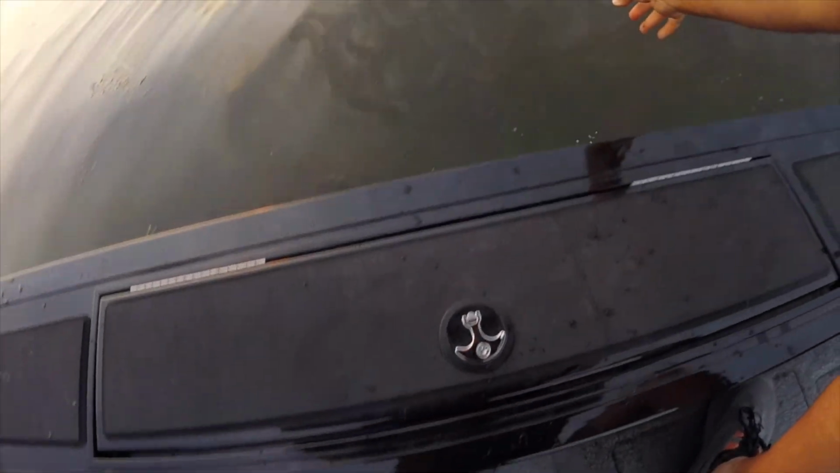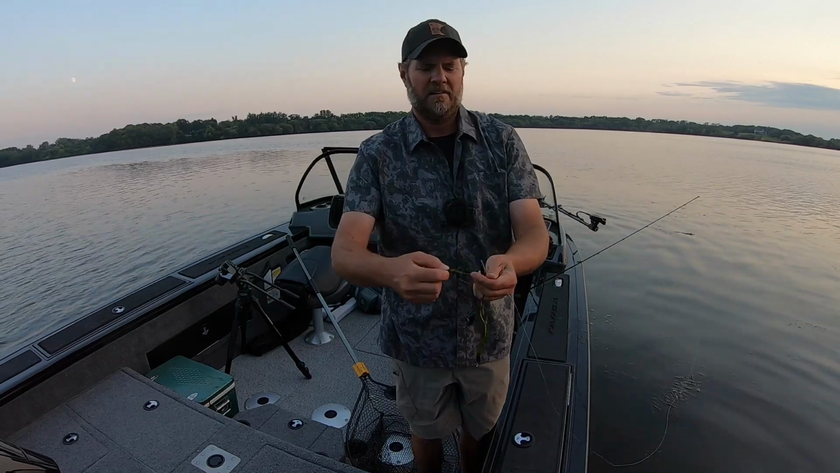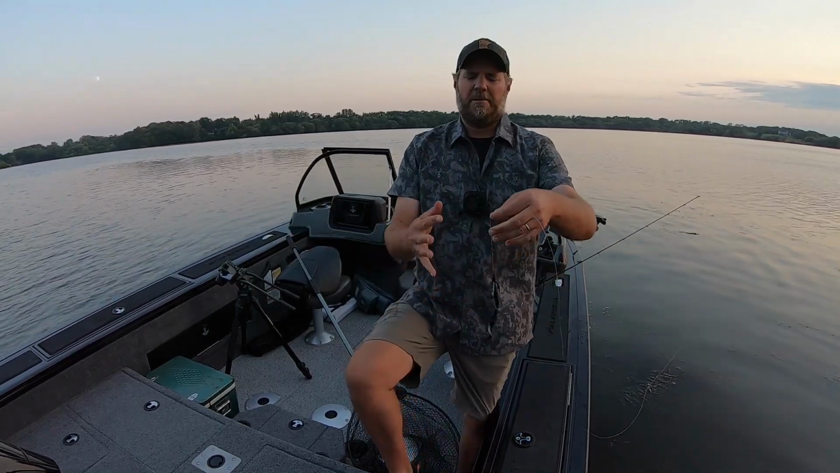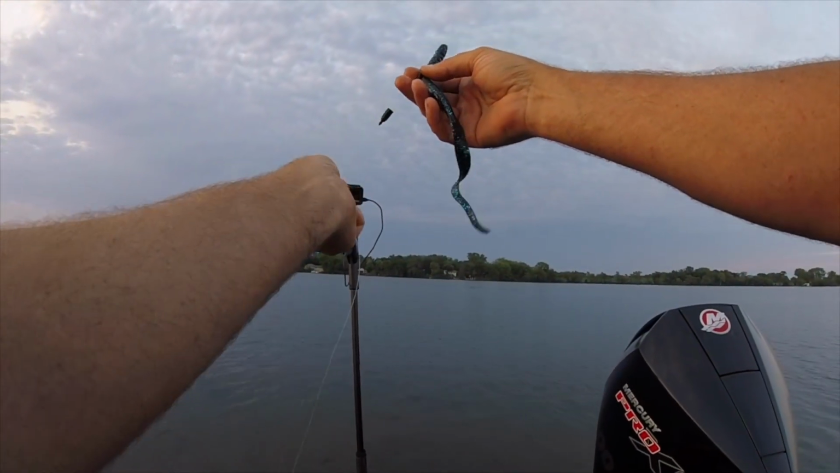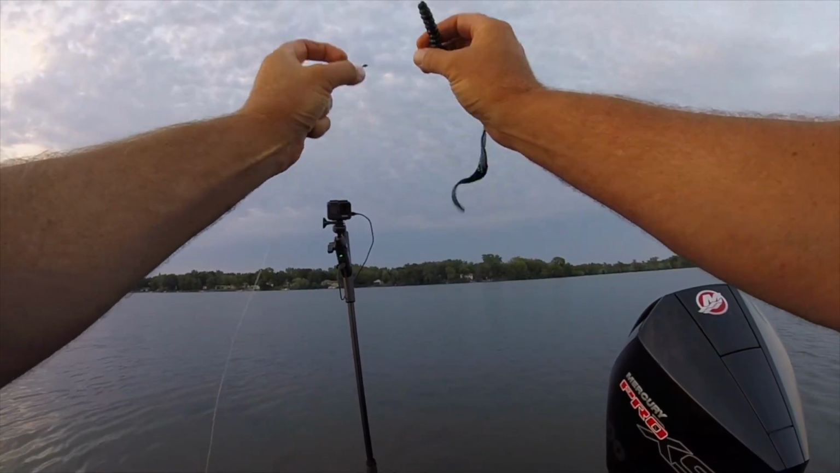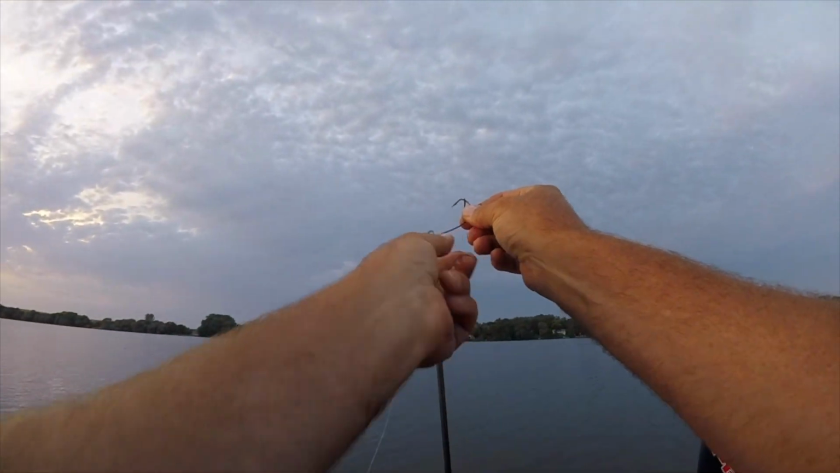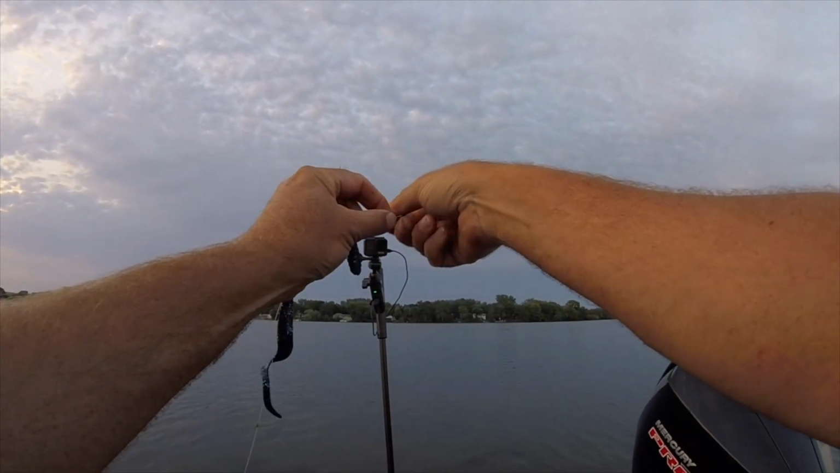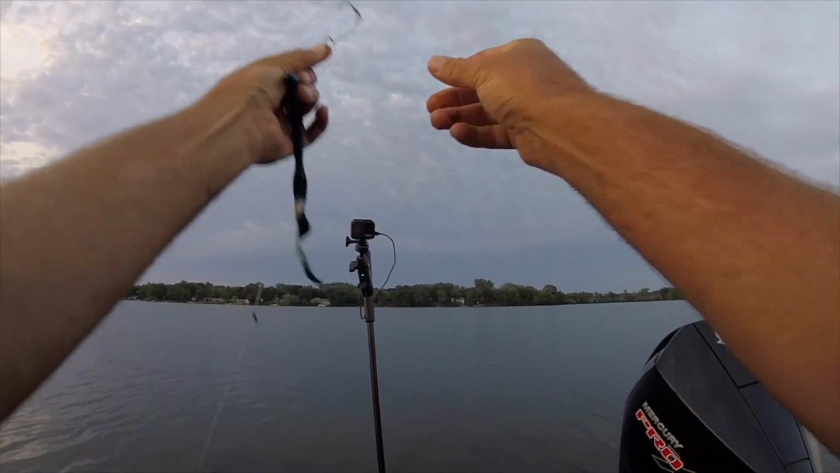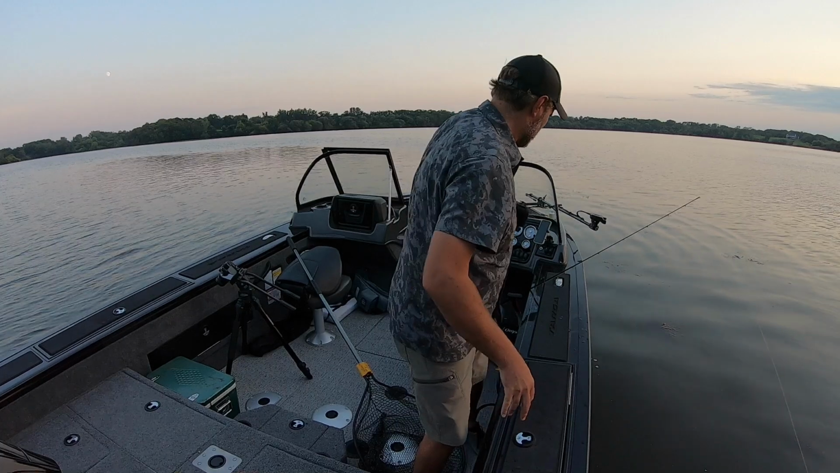I'll go through very quickly what I'm using. 10-inch Berkley Power Worm. I got some salad on here. So yeah, it is black with blue fleck. That's a VMC 3/8 ounce sliding worm sinker, VMC sinker stop. This is, I believe, VMC also, I believe it's a 5/0 offset extra wide gap worm hook, using 20-pound fluorocarbon Berkley Trilene 100% fluorocarbon.